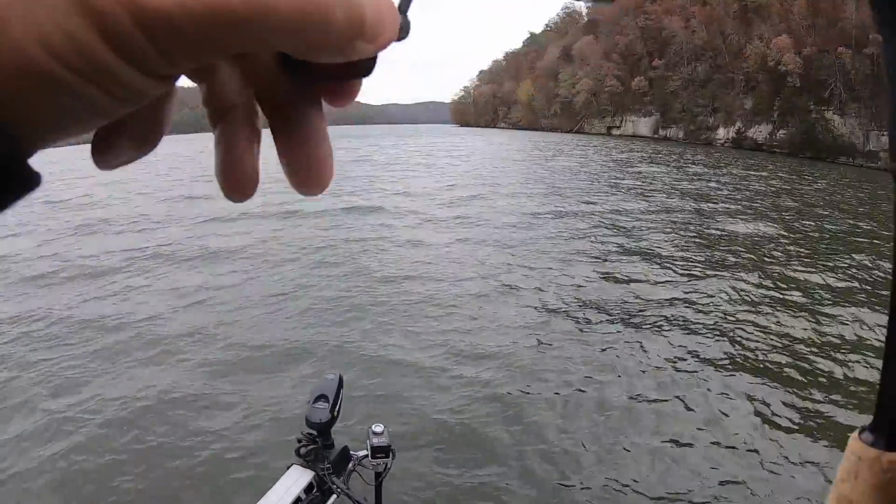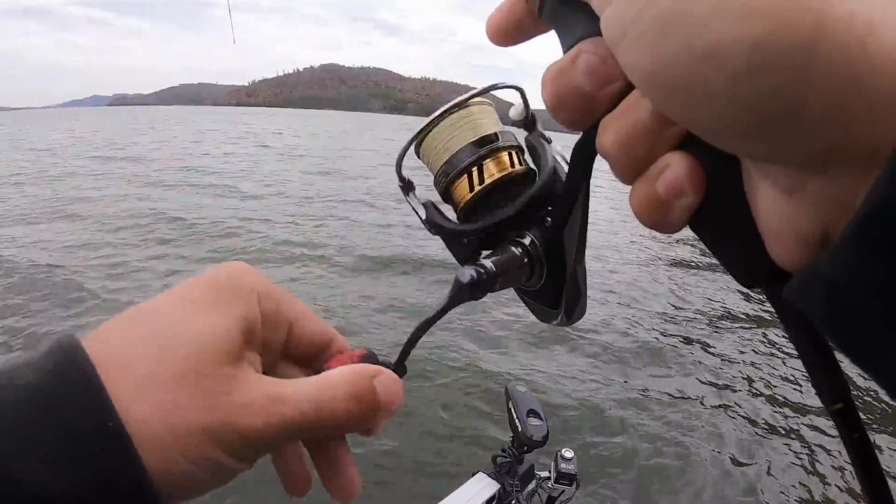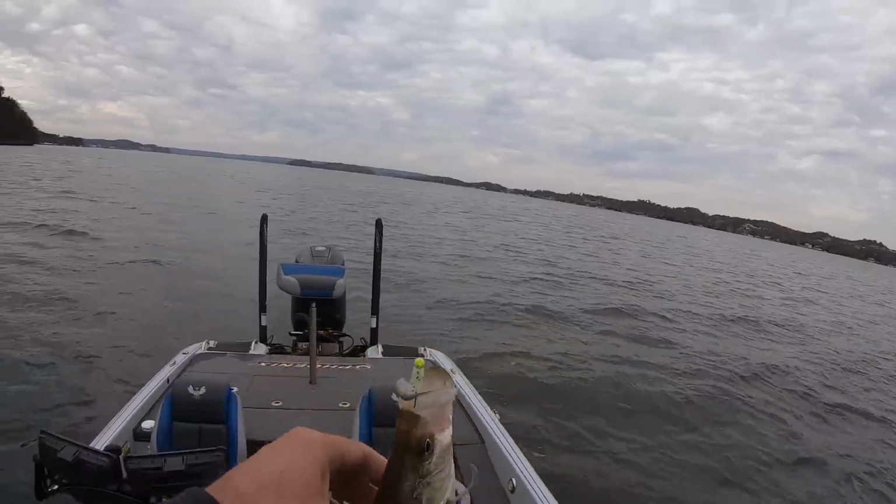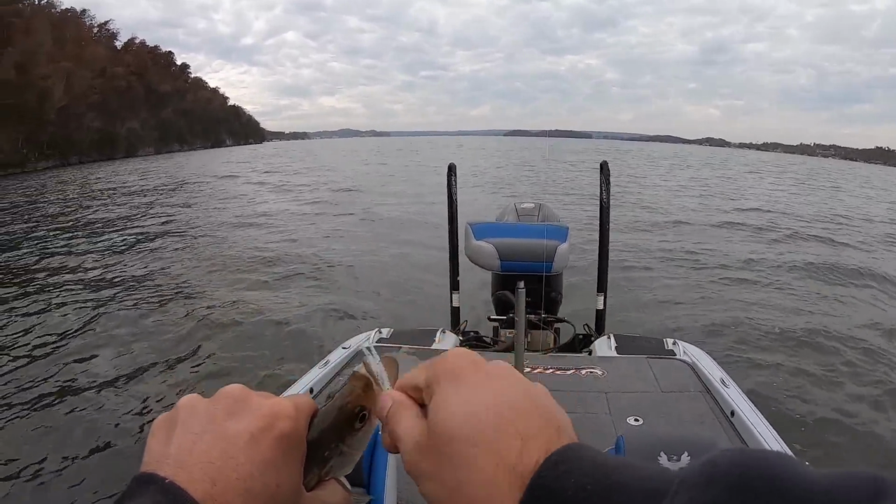There's a fish right there. Feels like a decent crappie. Yep, that's another keeper. I know there's some doggone big ones down in there. We'll find some big ones here after a while.